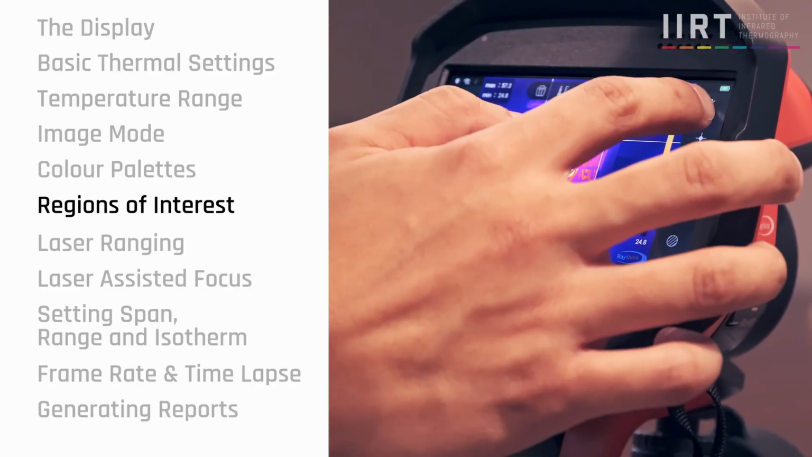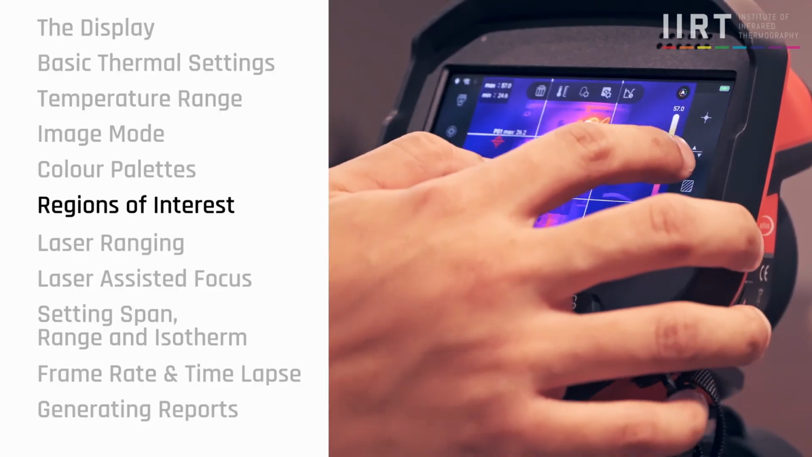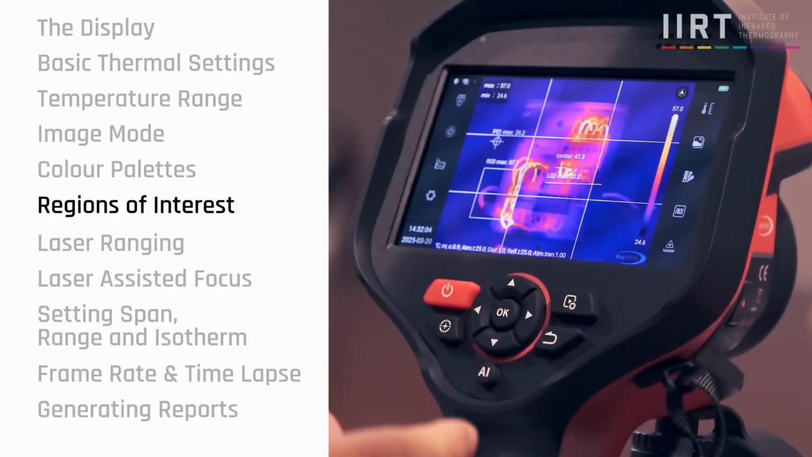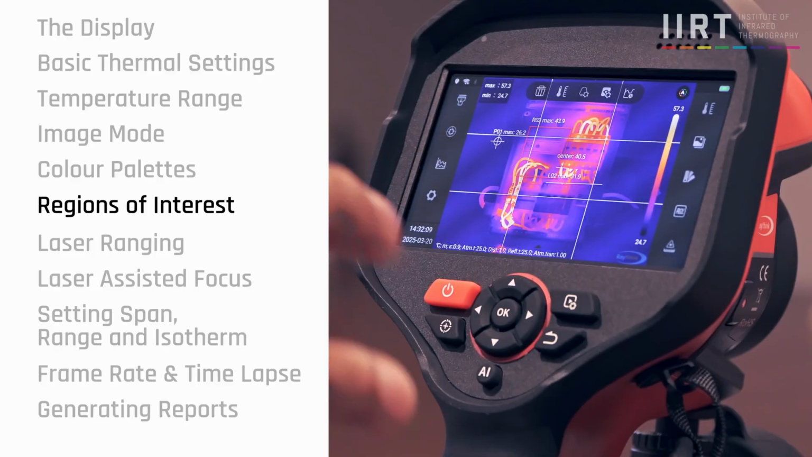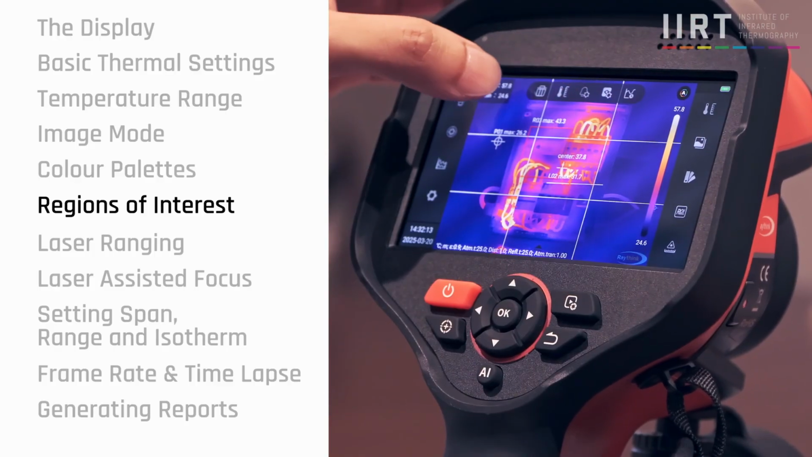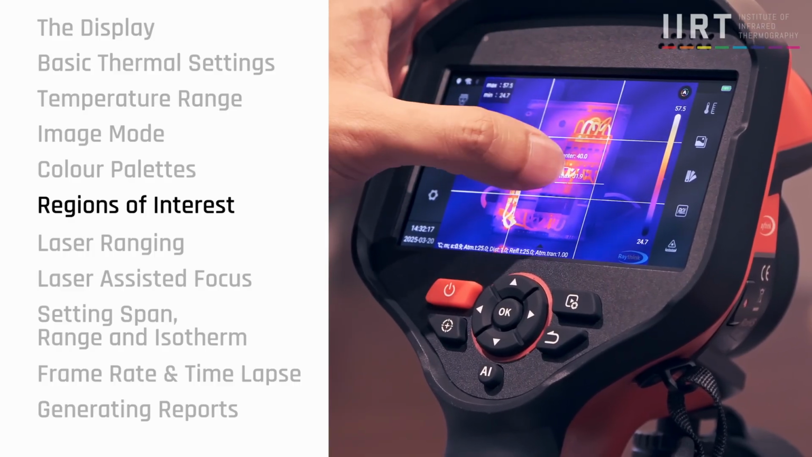We can even scroll down; there's so much information here. We can add a line, or add a rectangle area, and then move it around as well. These are all very comprehensive, one-button touchscreen functions. Okay, let me remove all this region of interest, it might be too much. Okay, just keep one of these.